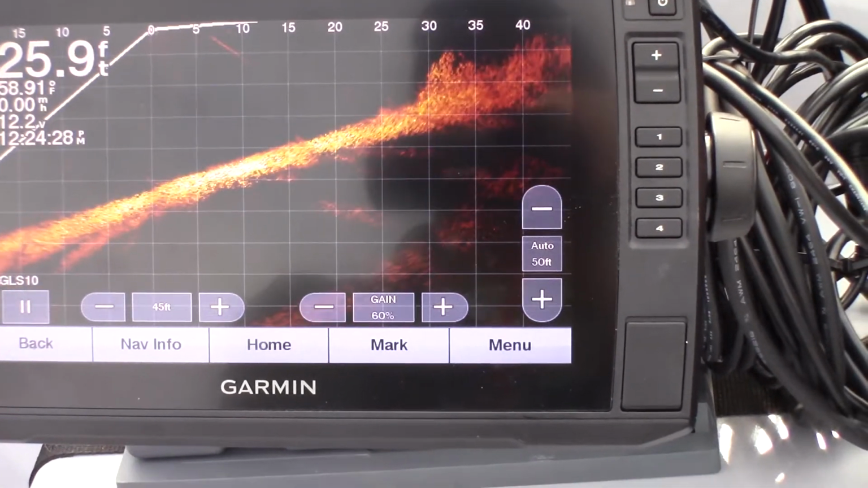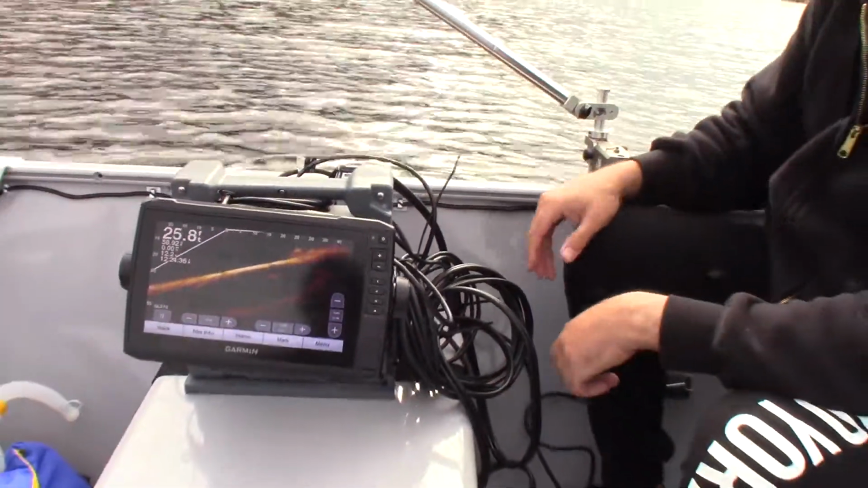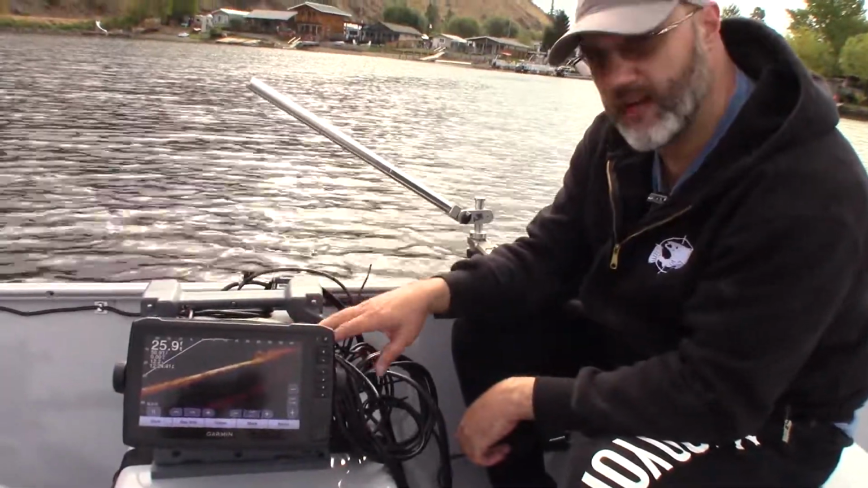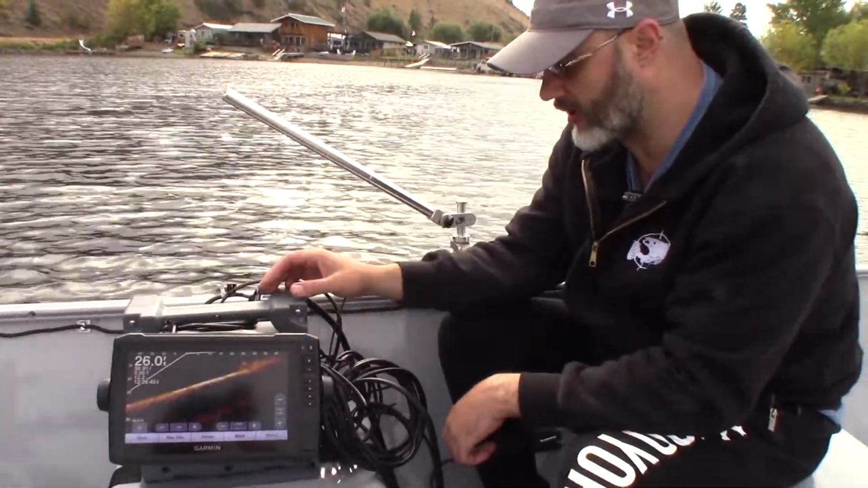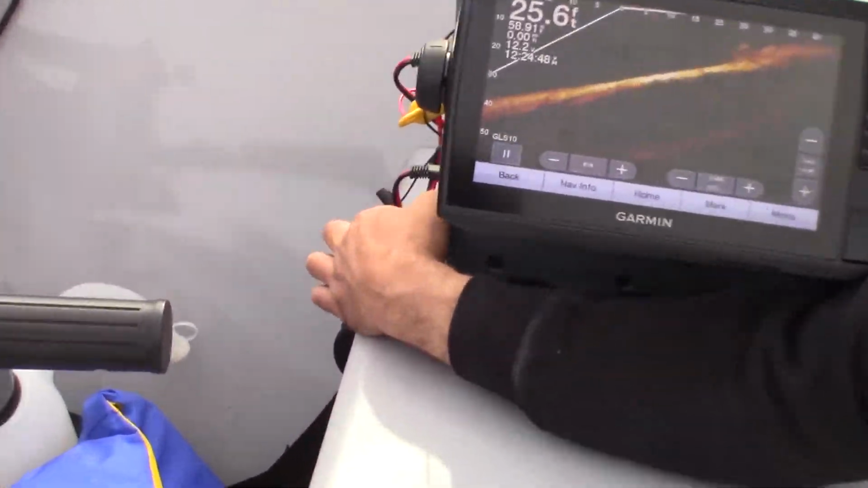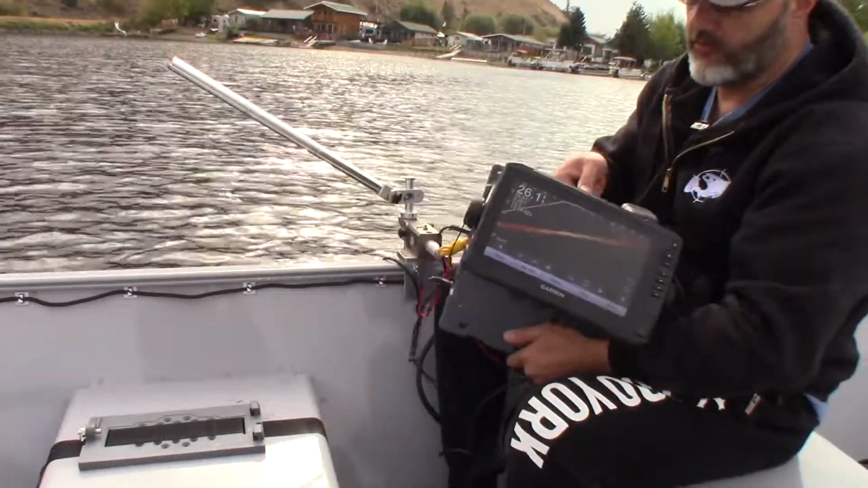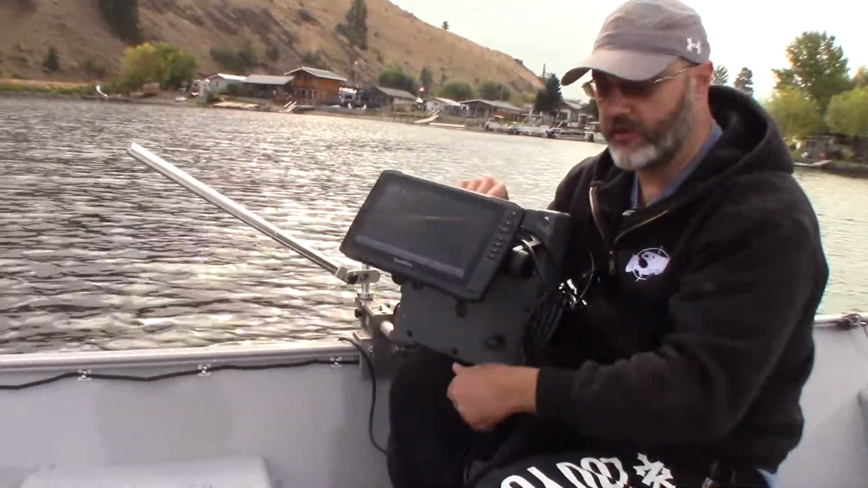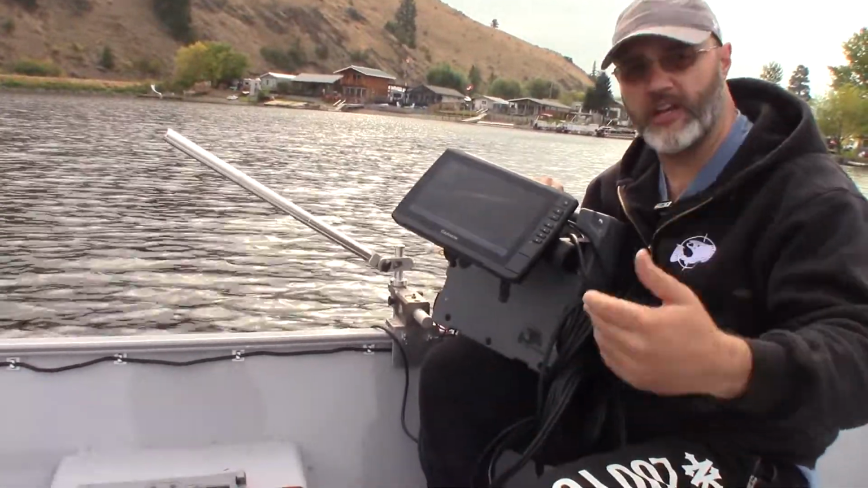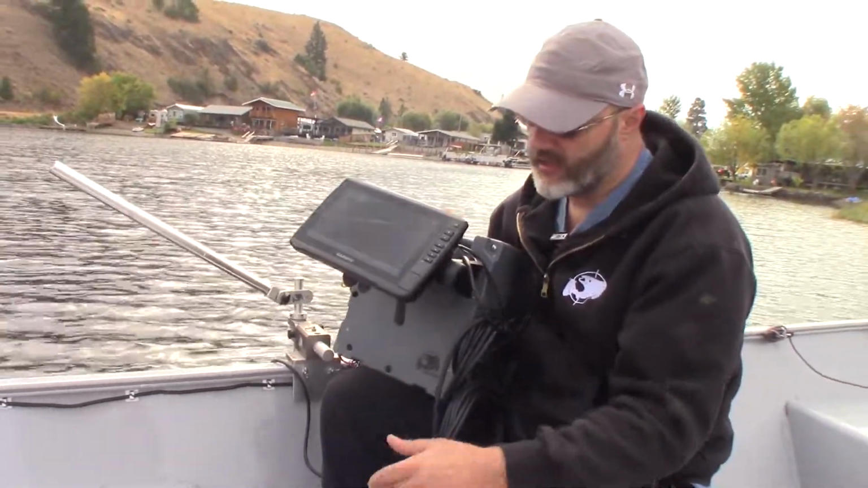So I'll talk more about our Garmin Livescope 20 amp hour power system here. As you see, we've got the Garmin 93SV Echomap on here, and we've got a great little quick release base. You pull this pin and it unlocks, and now we can take this guy and move it around from boat to boat. We can move it around the boat that we're on if we want to fish off the bow, or we want to change from the bow to the stern, forward to aft, whatever you like. Very, very easy.